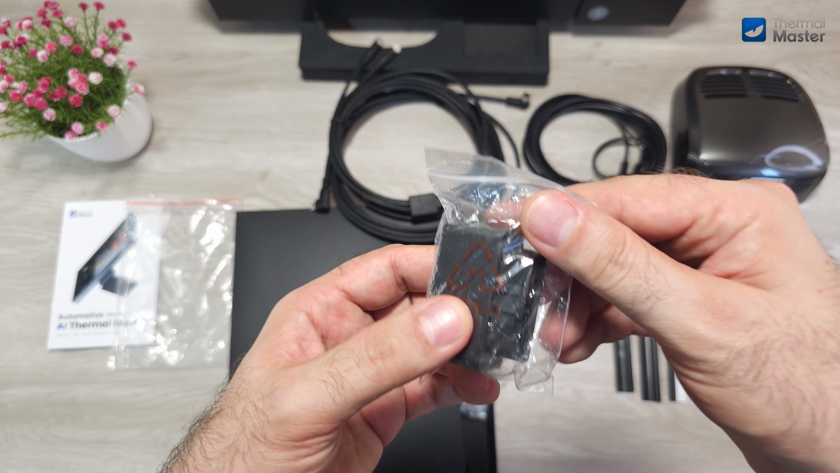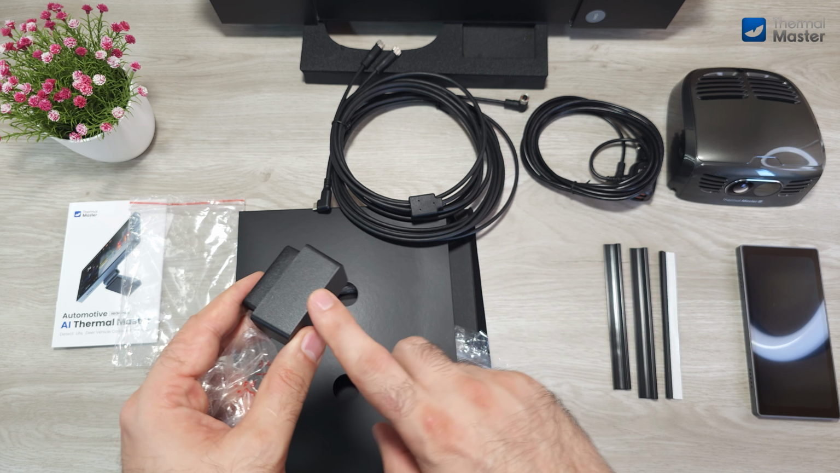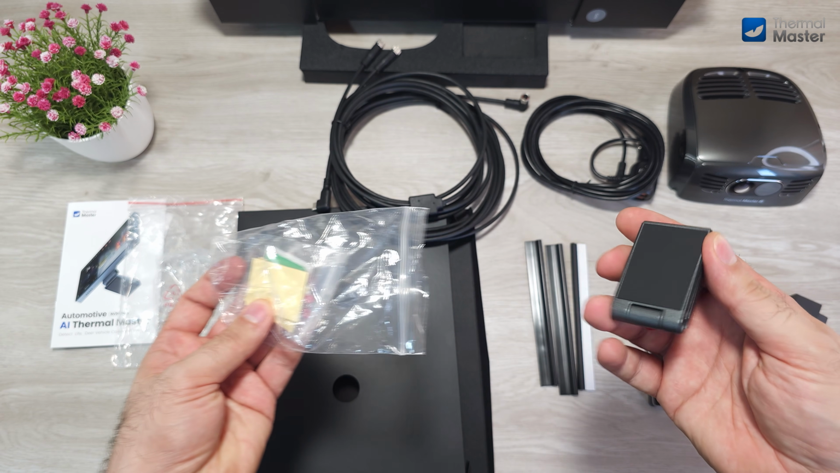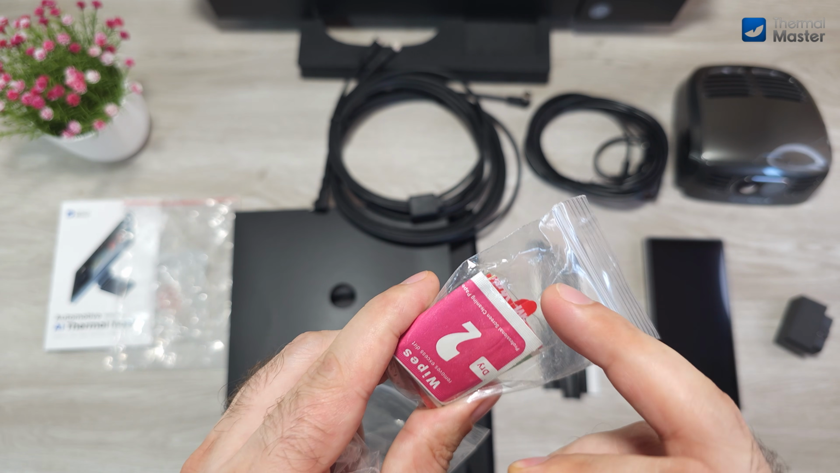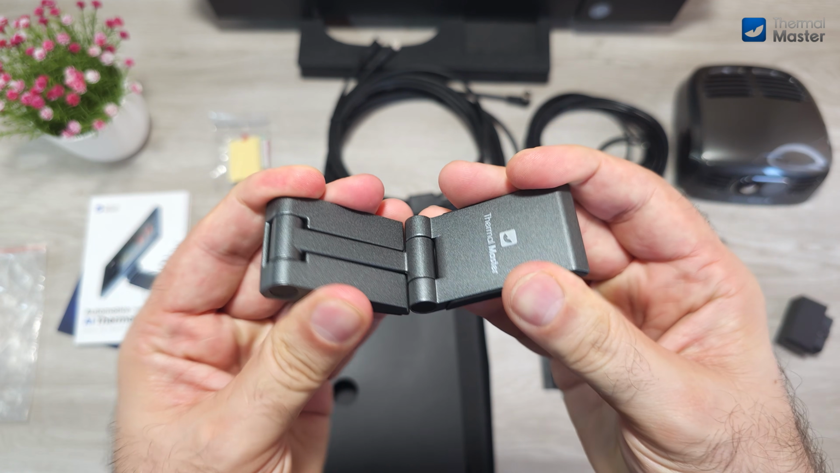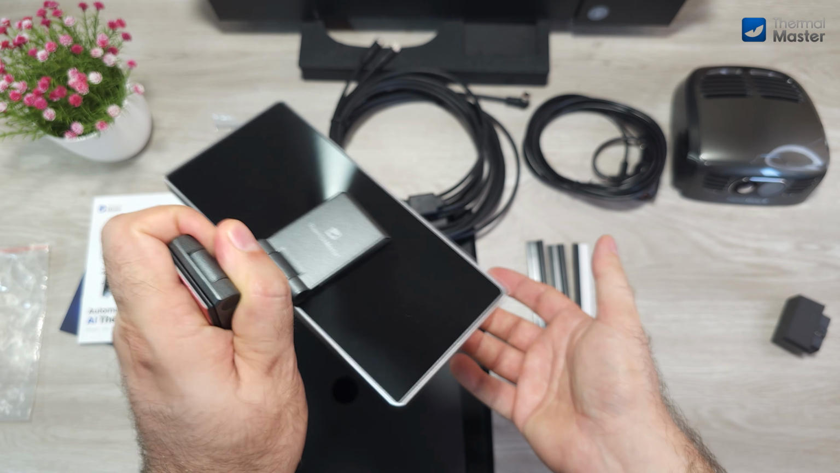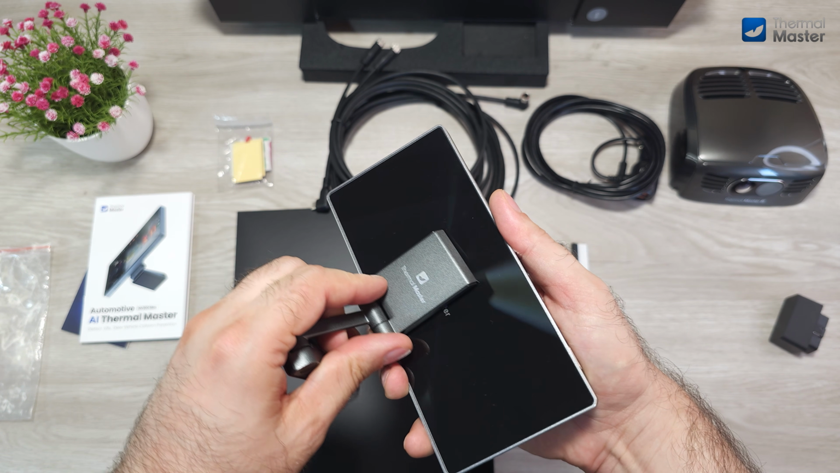Then we have here this very clever little solution that connects to your car's OBD service port and transmits real-time vital information of the car to the screen, such as speed and many other information via Bluetooth. Very cool little gadget. Then we have here the magnetic phone holder. It sticks to the dashboard with this pre-installed double-sided tape, and to the screen it connects via magnet. The magnet on it is very strong. Although the magnet is very strong, the surface of the backplate is very slippery, so it can slide, even though it's not gonna fall off.